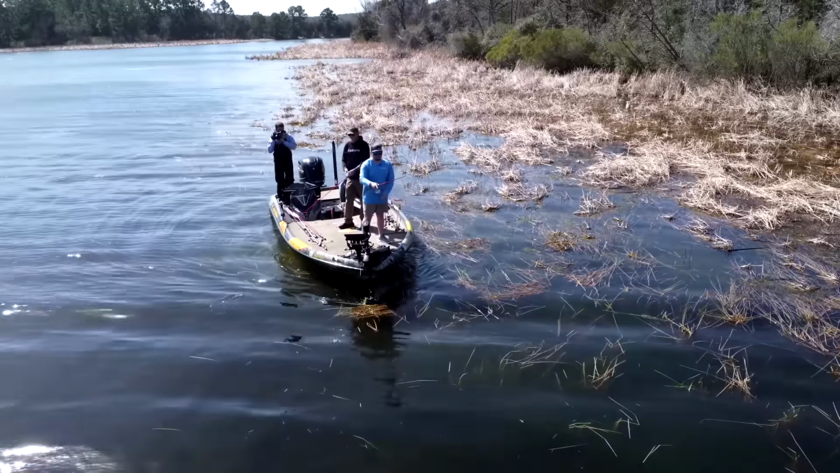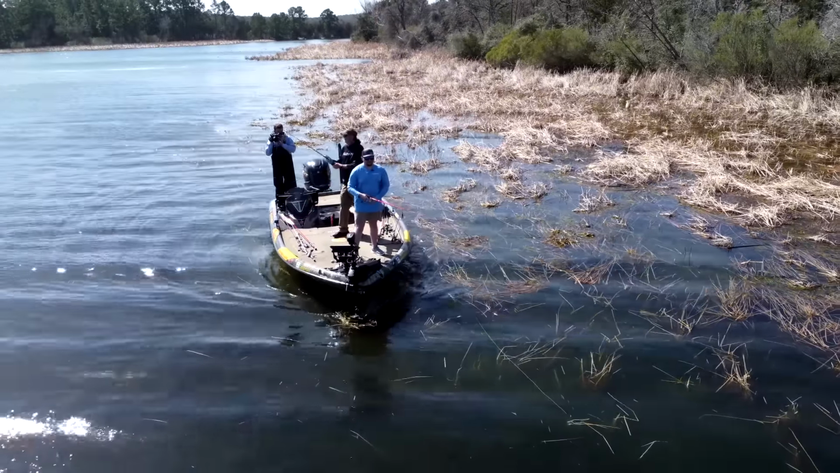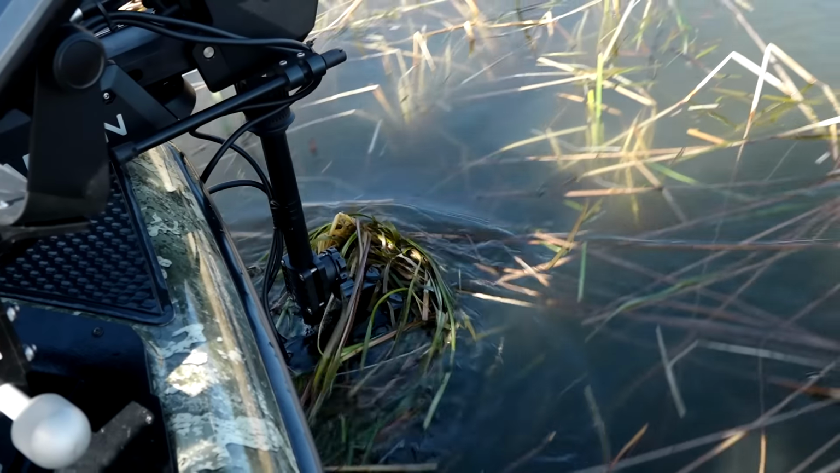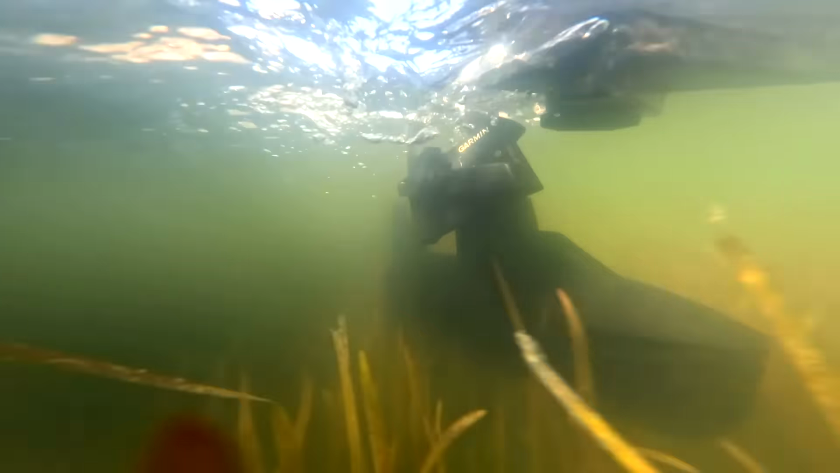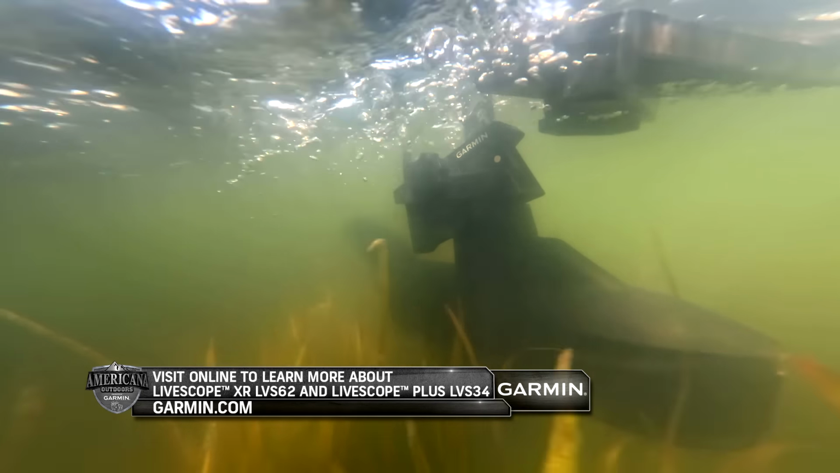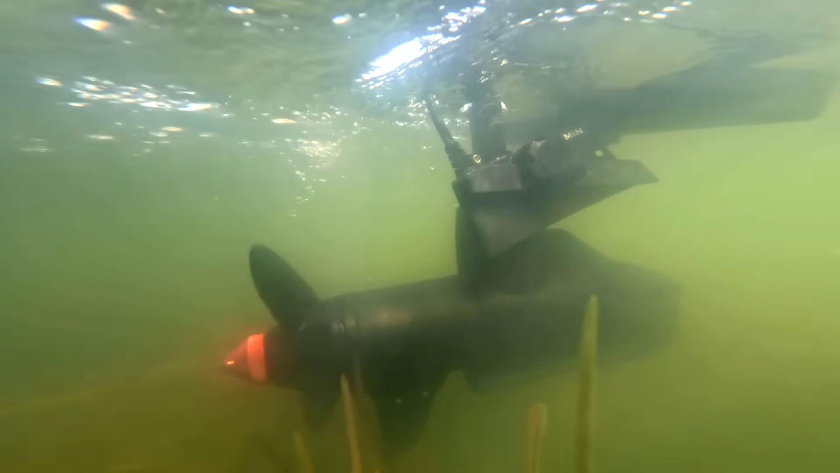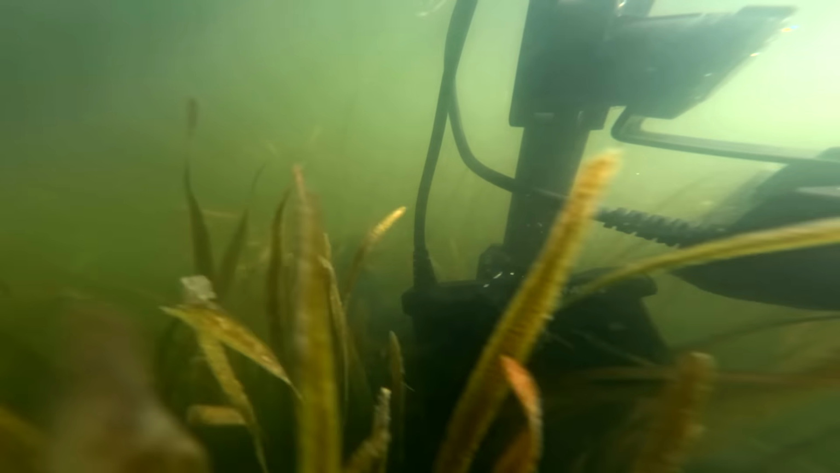When we originally introduced the Force, it always had brushless motors, but it's super important to have a brushless motor, especially when you have Livescopes or other electronics. The GT56 and my Livescope transducers are almost touching that motor, and it's important for it to be brushless so you don't have any noise in the water, and it also gives you a lot of power.